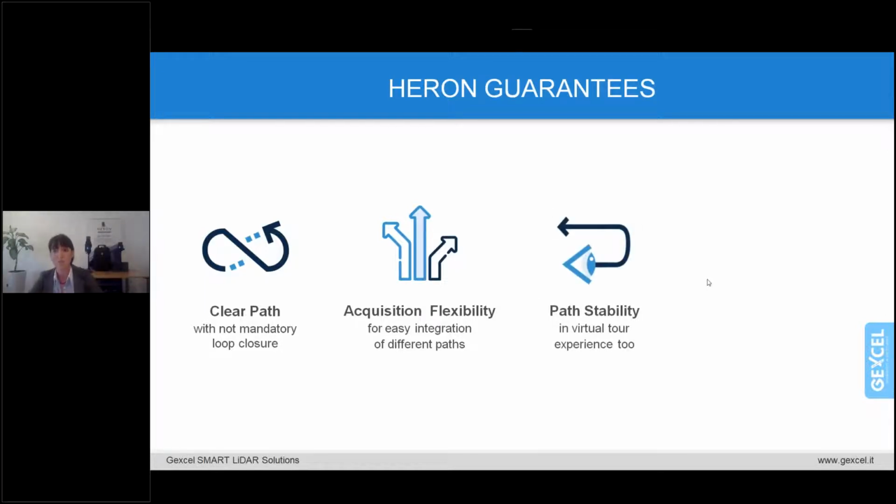HERON guarantees as well a path stability in virtual tour experience too, because the path stability is another important aspect. It does not affect, of course, only the geometry itself, but also the navigation of the digital twin, and this becomes more sensible in large facilities.